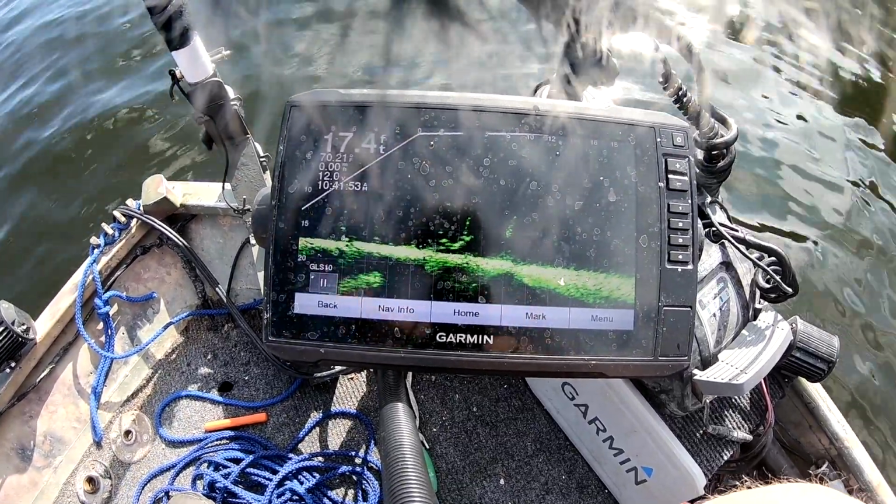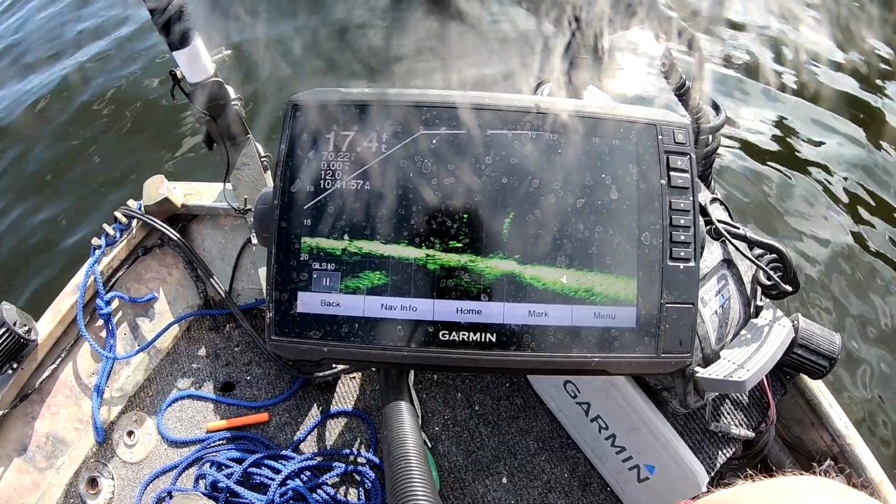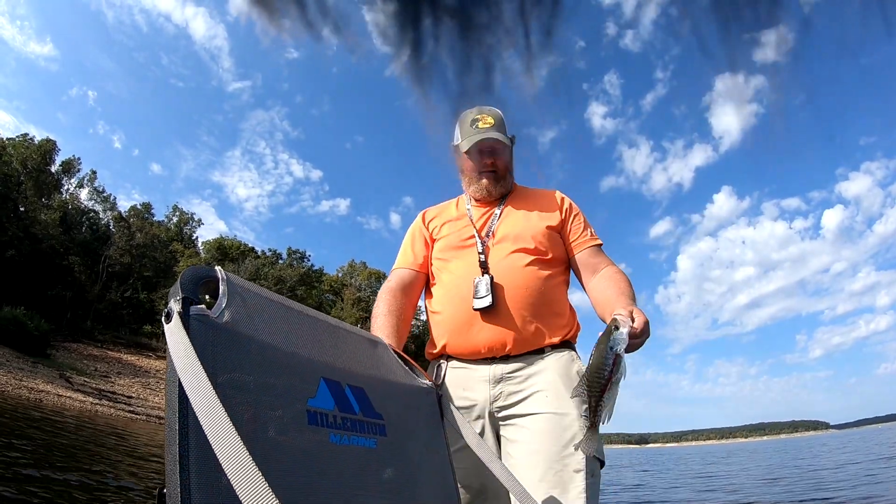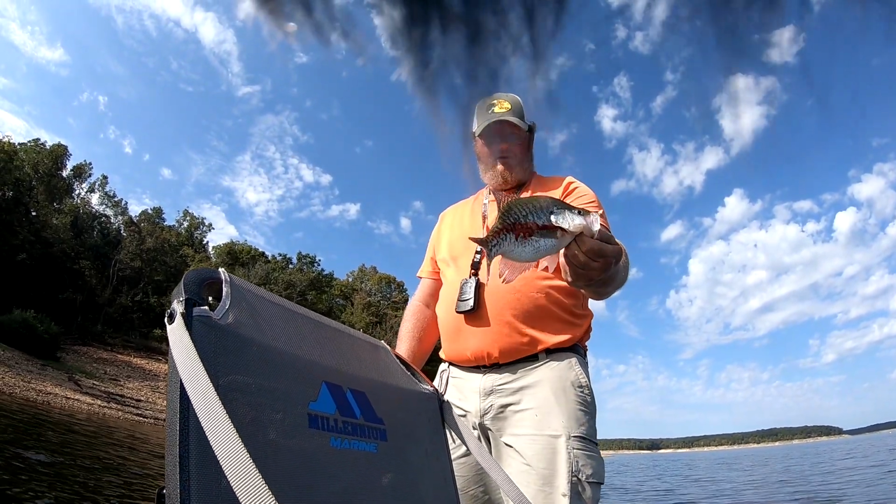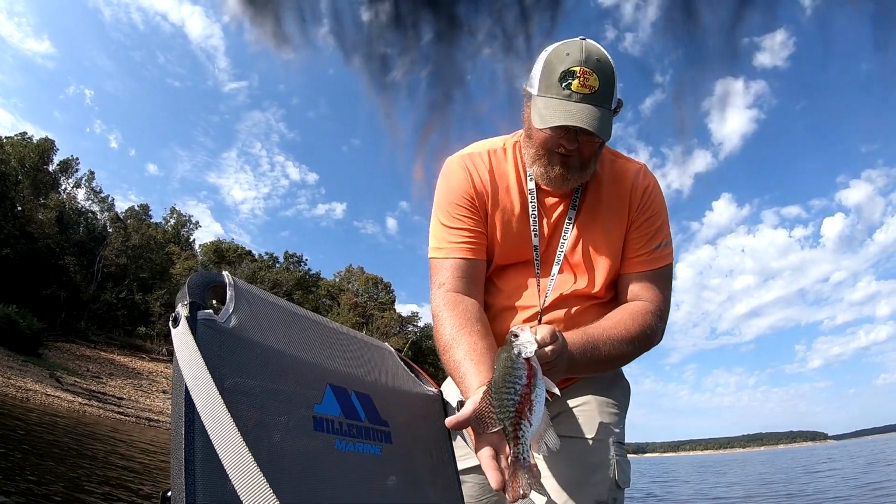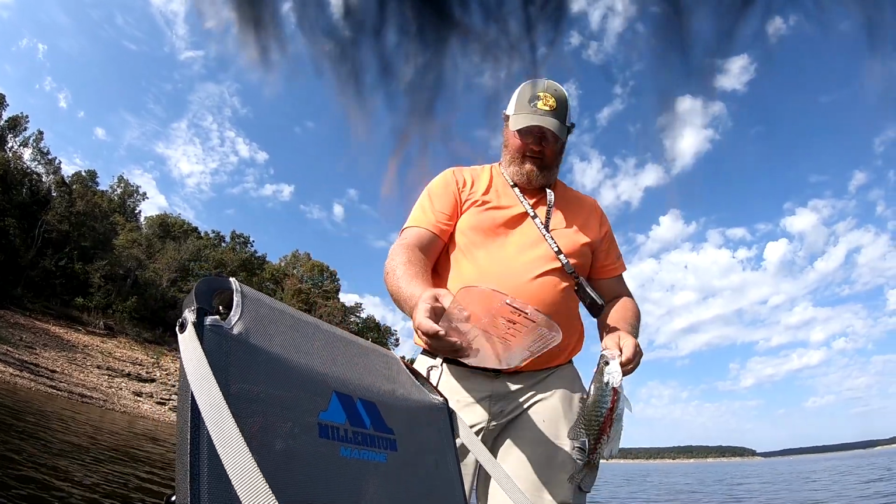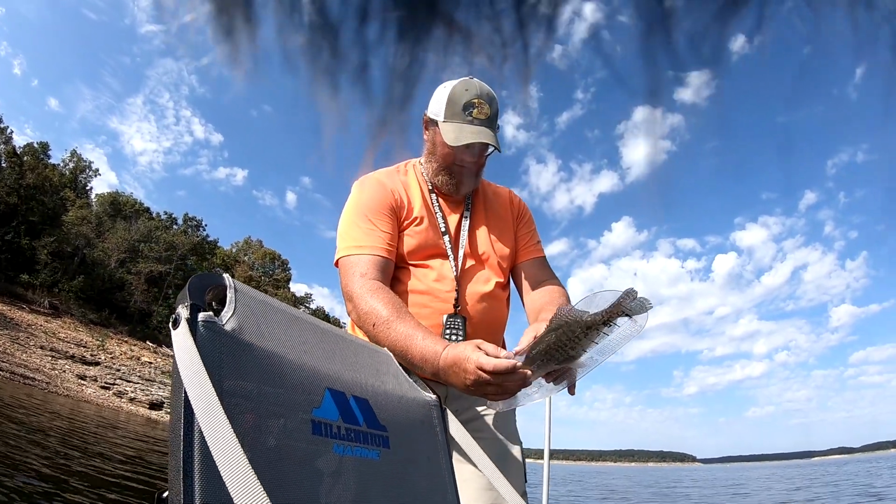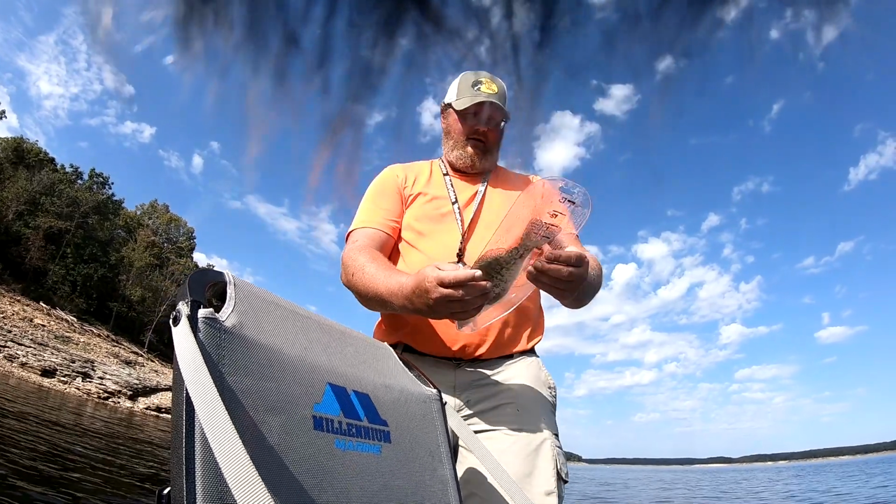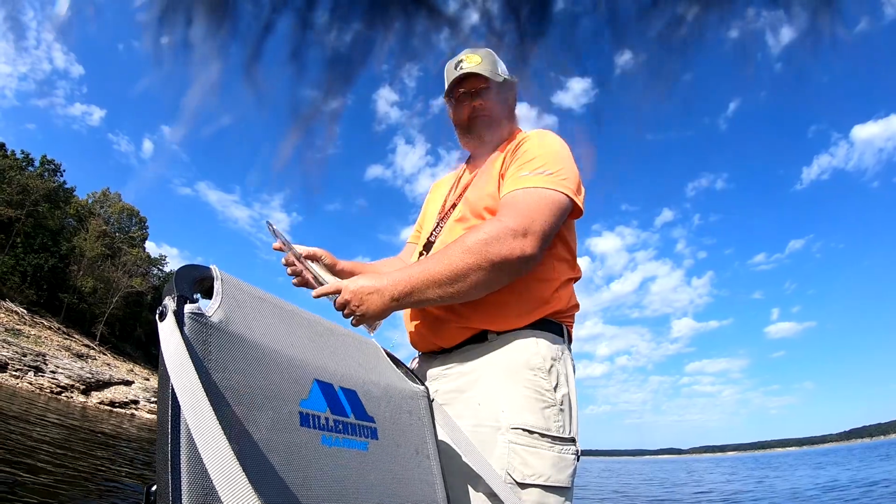Man, got my, oh, there he is, right there. This is a crappie. This is a big crappie. All right, got it up. Check that out. Yeah, lay that on there, all the way up there. See how big he is here. Got my little board thing here. He's bleeding a little bit. Right at 12 inches.